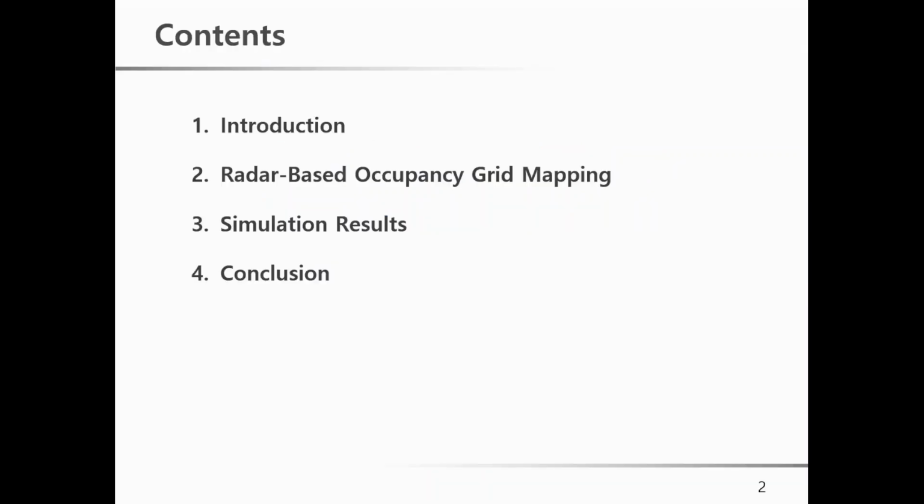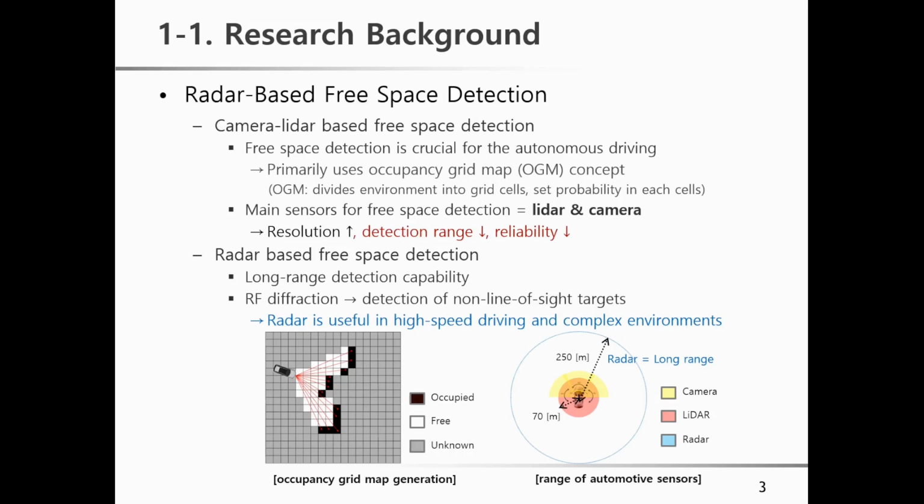This is the presentation outline. In my research, I focus on free space detection using automotive radar. Free space detection is crucial for automotive driving. The common method for free space detection is generating an occupancy grid map, which we call OGM.